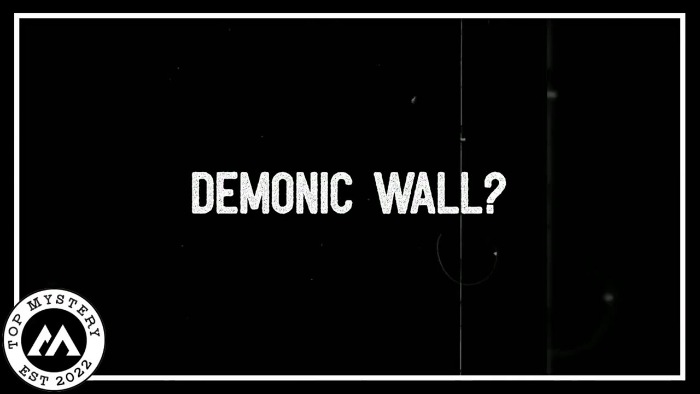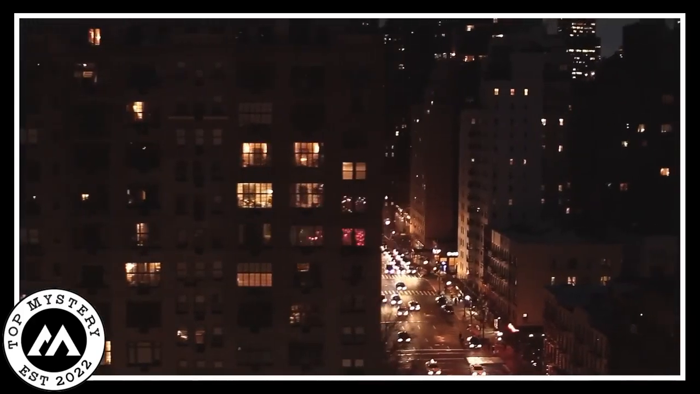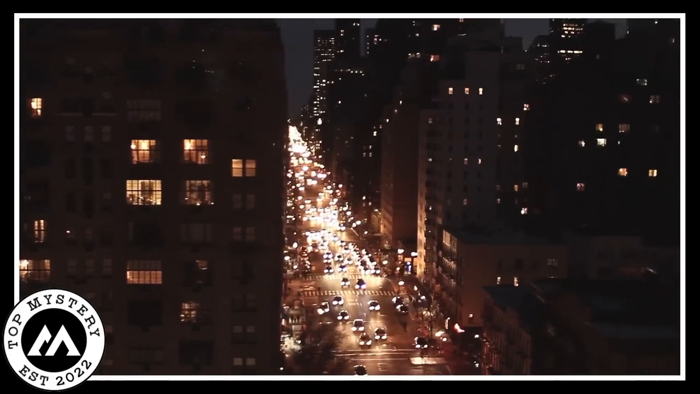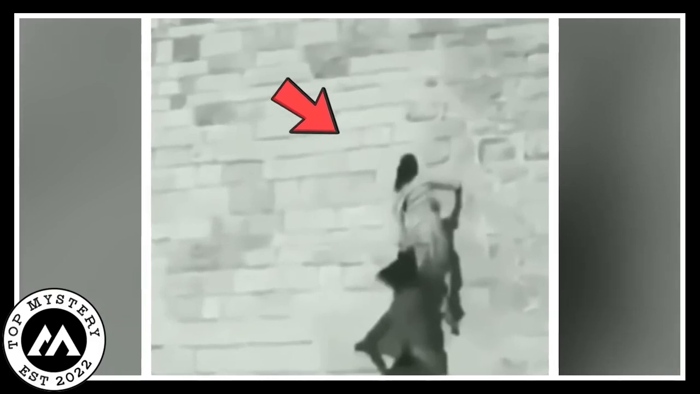Demonic wall? In the eerie recording, the unsettling scene unfolded, capturing a hair-raising spectacle that defied comprehension. A girl, draped in a white dress and possessing an otherworldly aura, assumed a demonic semblance as she clutched another girl by her long hair. The atmosphere became charged with an unspoken terror as this spectral entity defied gravity, climbing the wall with an unnatural ease, the girl suspended in mid-air by the strength of her own hair.